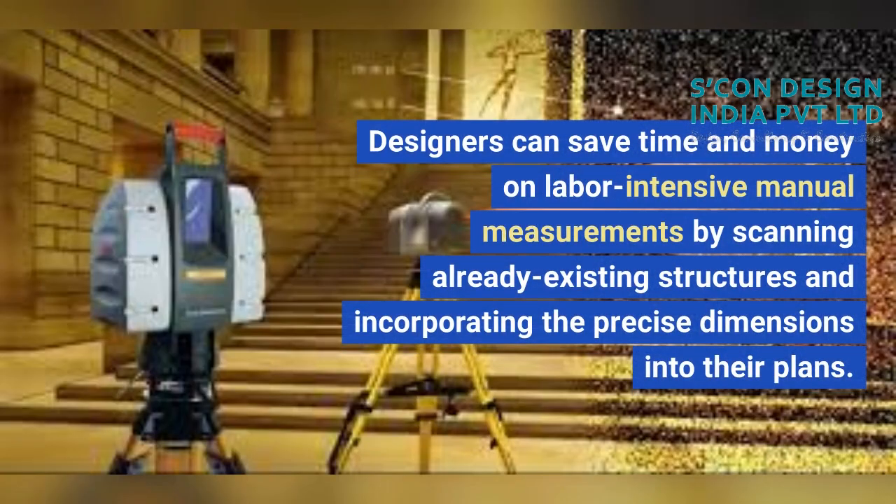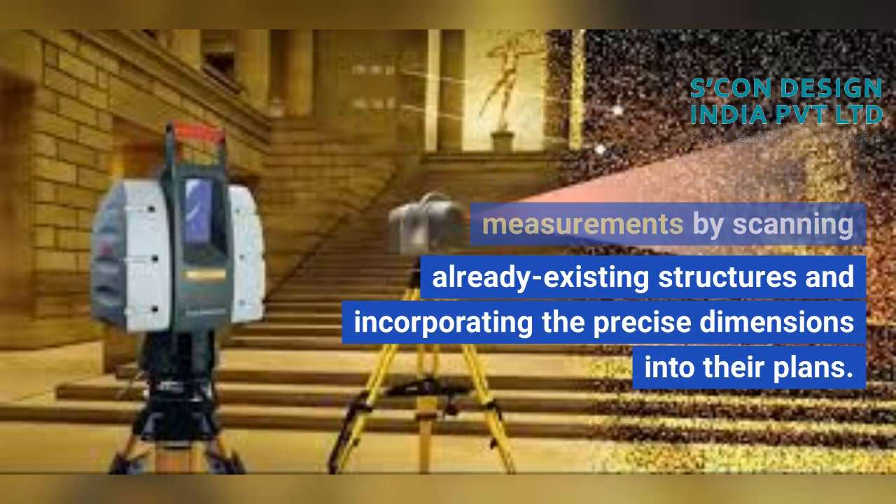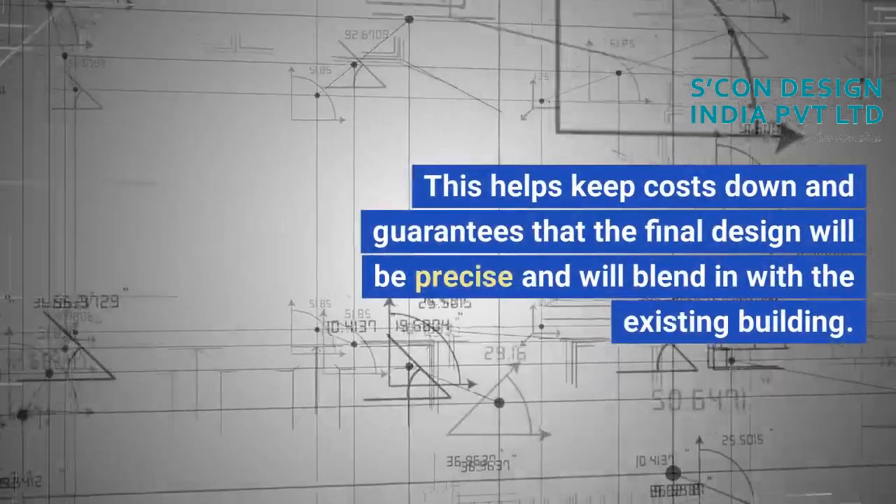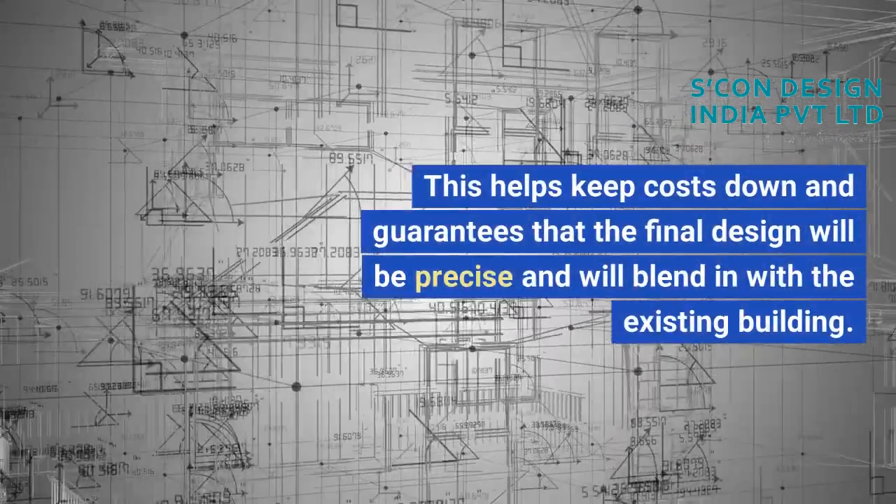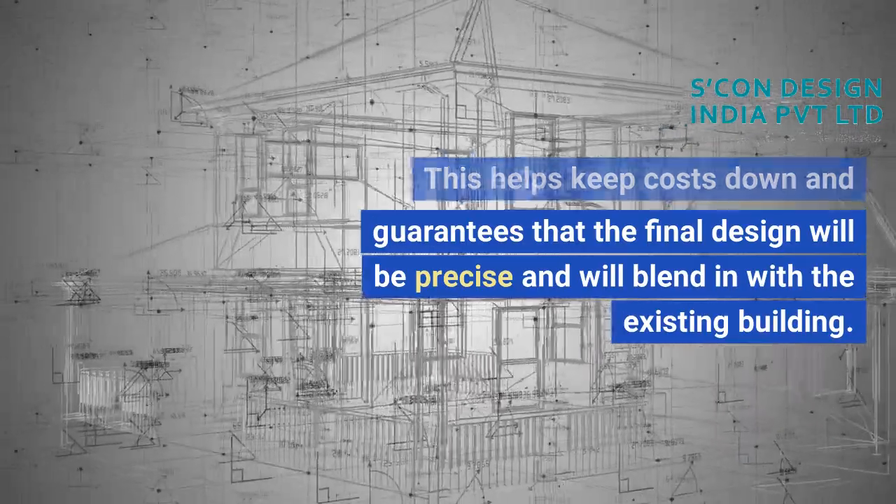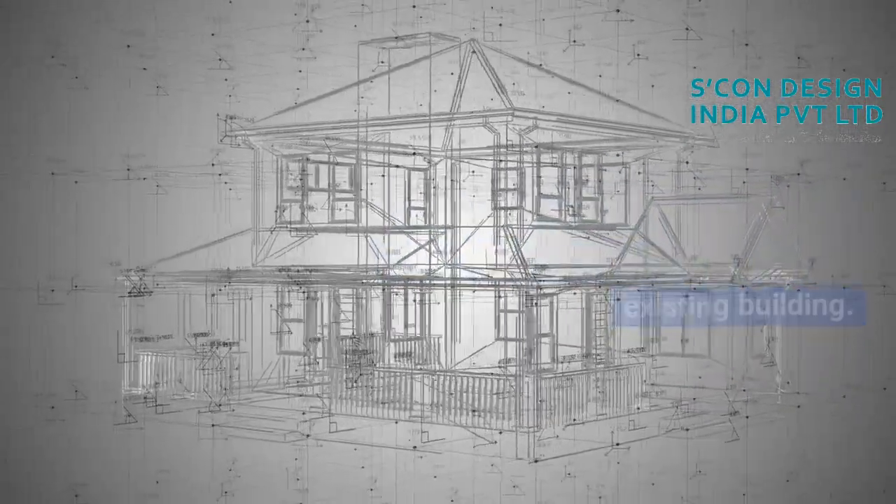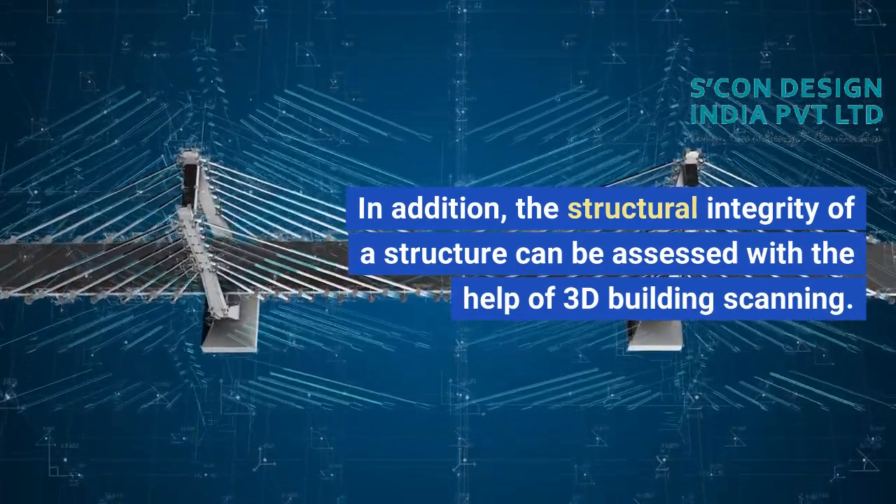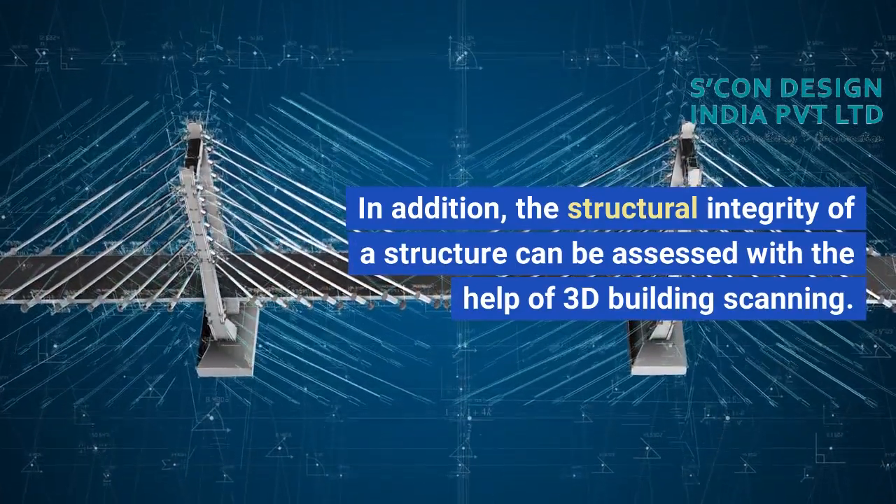Designers can save time and money on labor-intensive manual measurements by scanning already existing structures and incorporating the precise dimensions into their plans. This helps keep costs down and guarantees that the final design will be precise and will blend in with the existing building. In addition, the structural integrity of a structure can be assessed with the help of 3D building scanning.